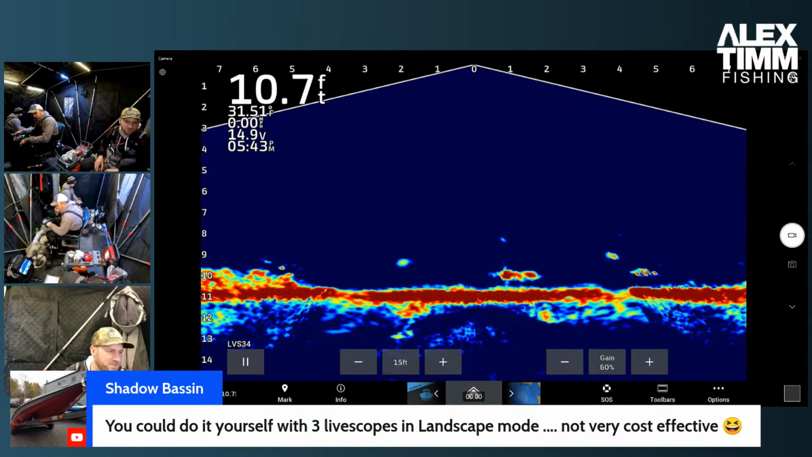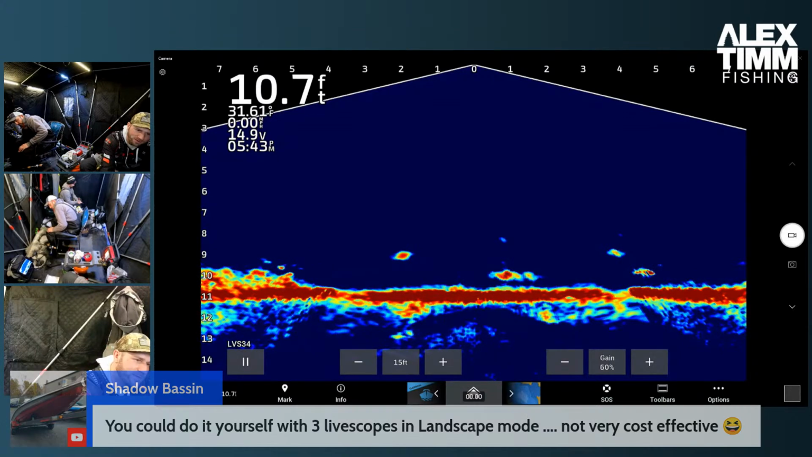Yeah, 3 live scopes in landscape mode. Yeah, that would be something.